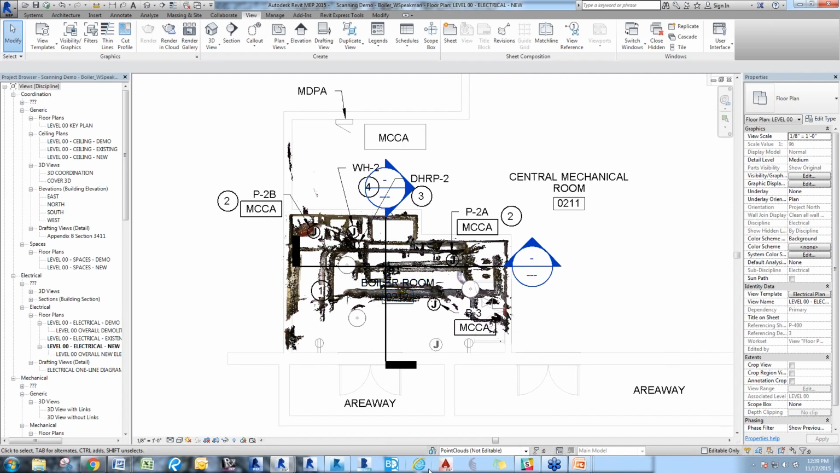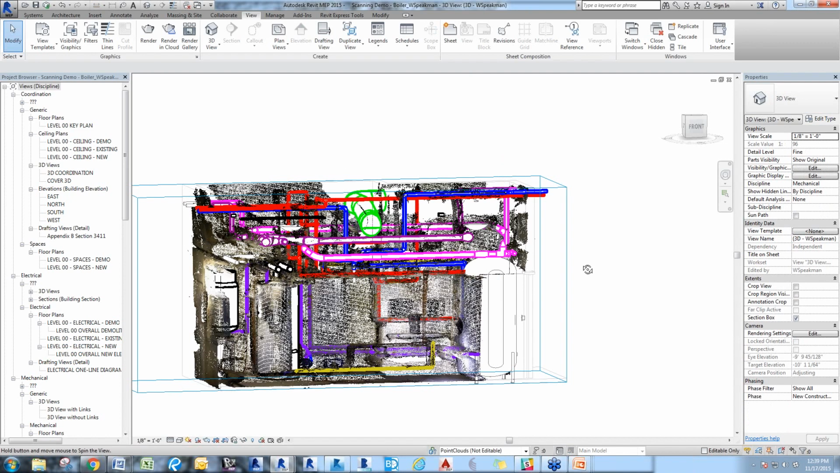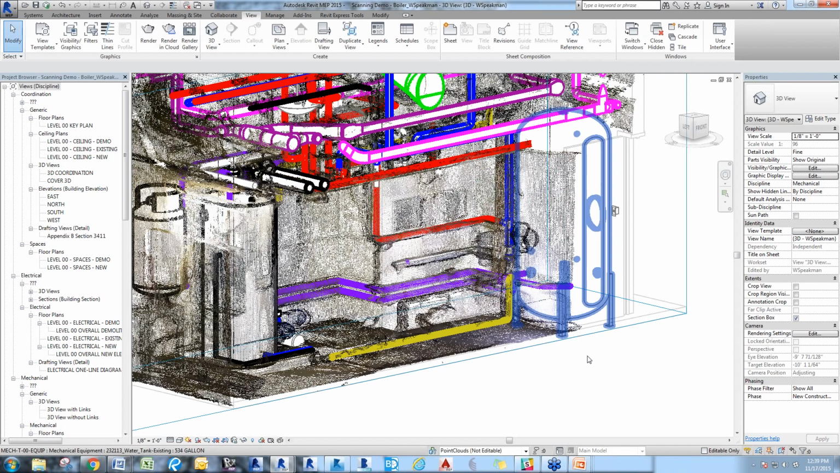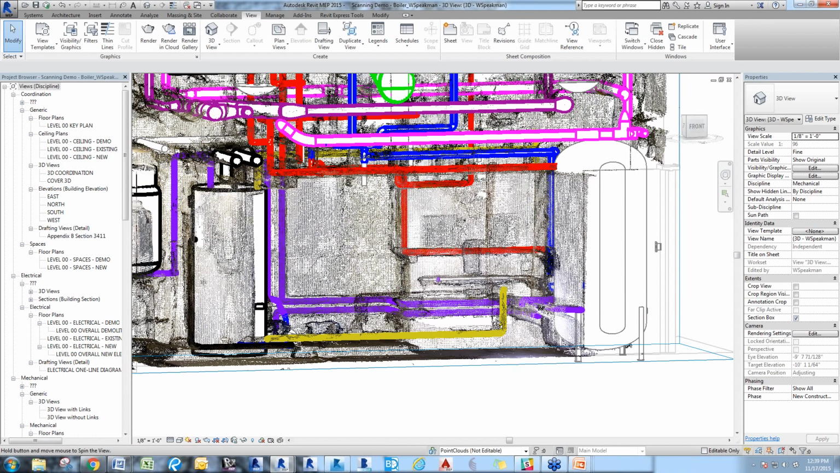We went in and did a scan of those areas, and then were able to import the scan into Revit and begin correcting the design so it matched what was in the field.